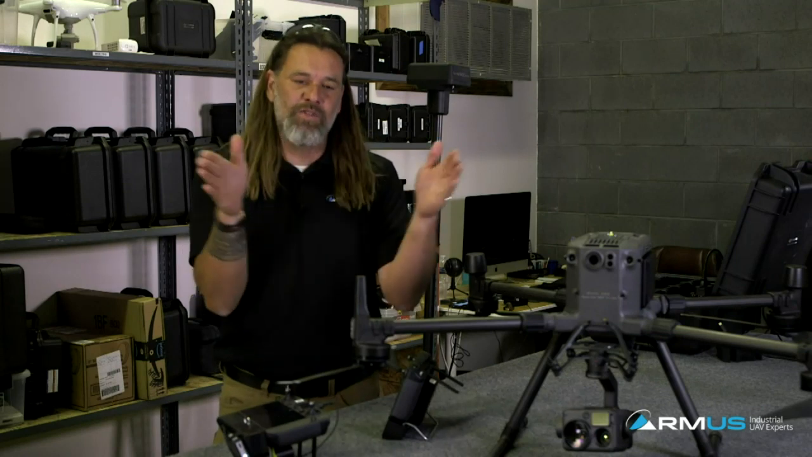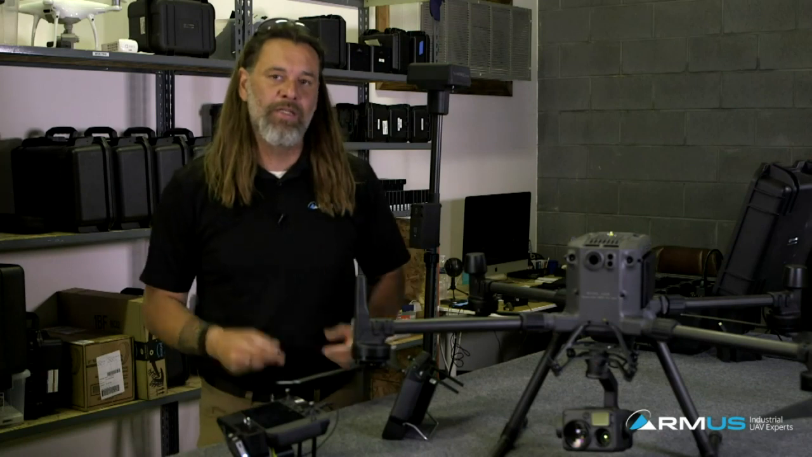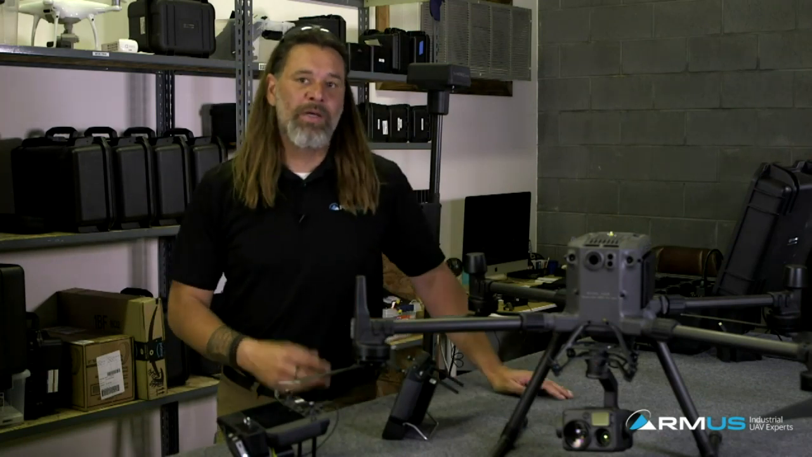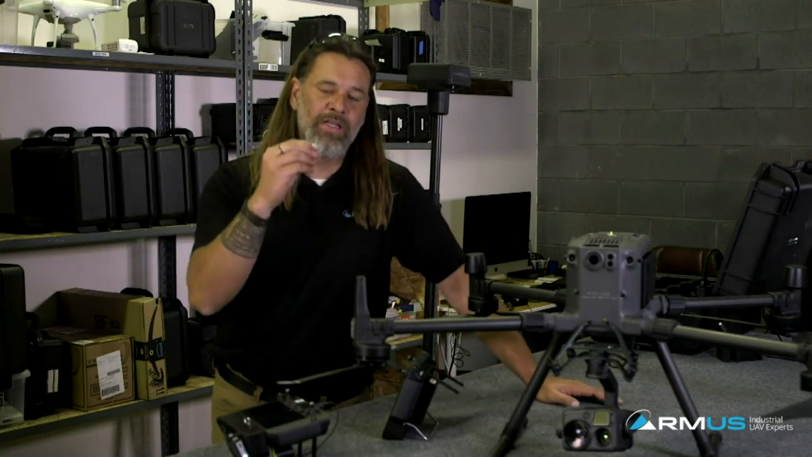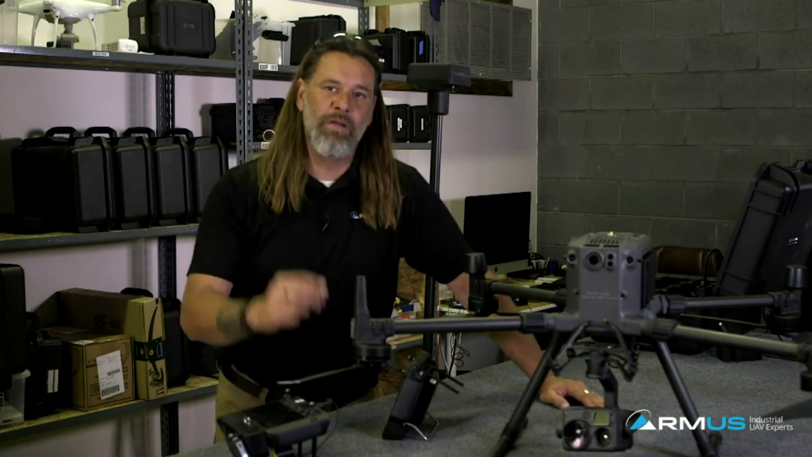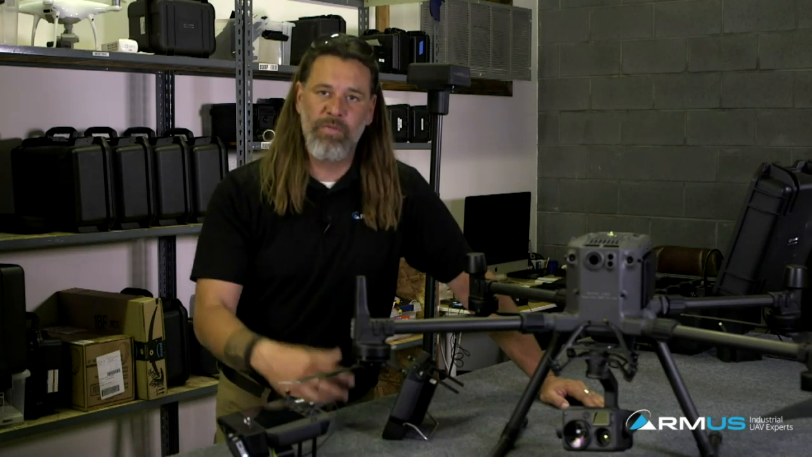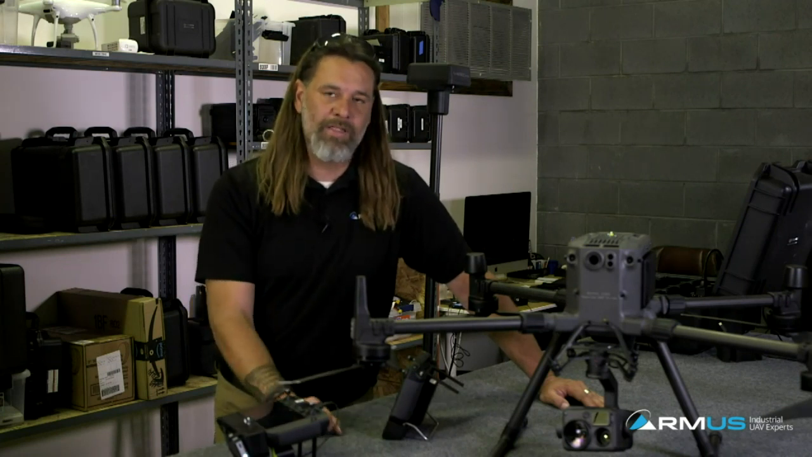It's not the space itself, you just lose that ability to see as wide as the other one can, just because of the size of the pixels. But the bonus there is having tighter pixels and seeing better definition. I get a little bit closer to something and I have more information in a space to get analytics off of it. So if I'm doing any type of thermal analytics, you know.